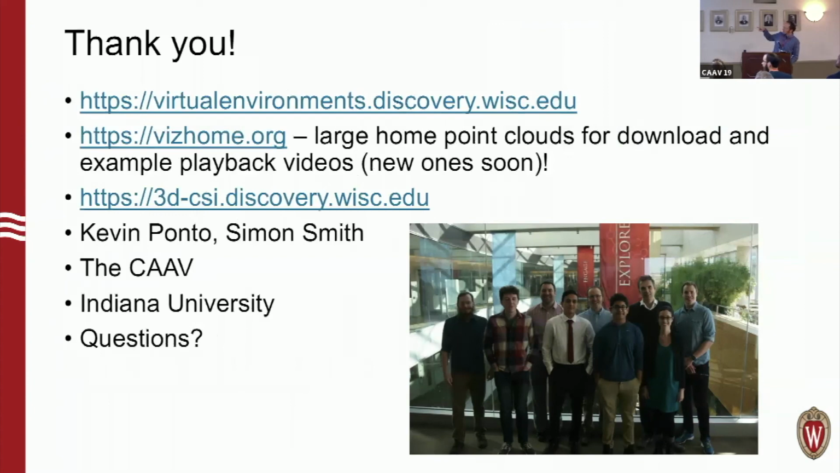One quick note is that at vishome.org, we actually have those 20 homes online for download. There are 2 different versions of them. There's a high resolution, super dense version, and then there's one we sub-sampled down to 1 centimeter difference between points in a house, just to try to make them a little bit more accessible.